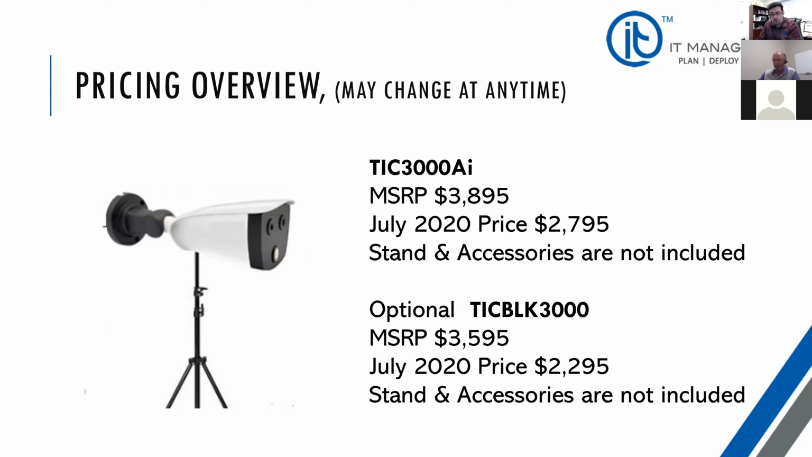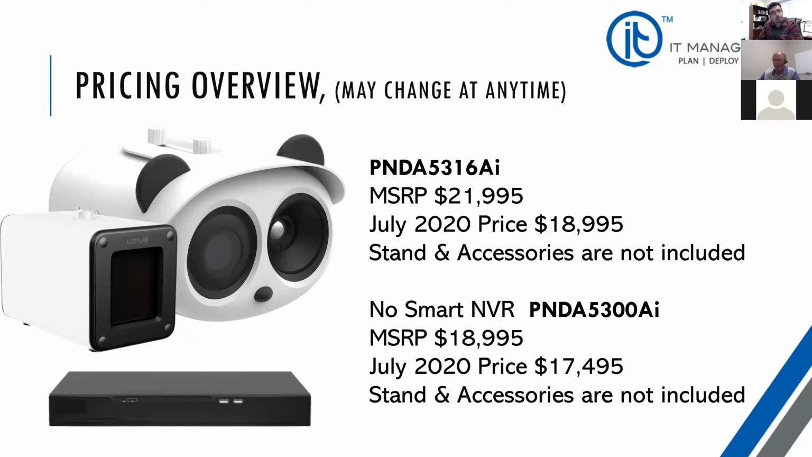Now, drum roll, please. The Panda. What we have is the full package, which includes the Smart NVR, the Panda 5316 AI at $19,000, compared to some of the other solutions that are out there, well past $20,000. We think this is a great product.